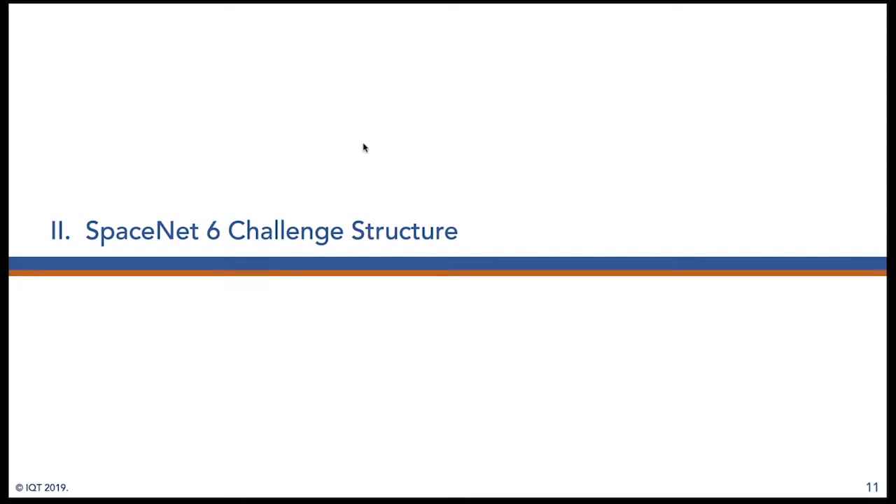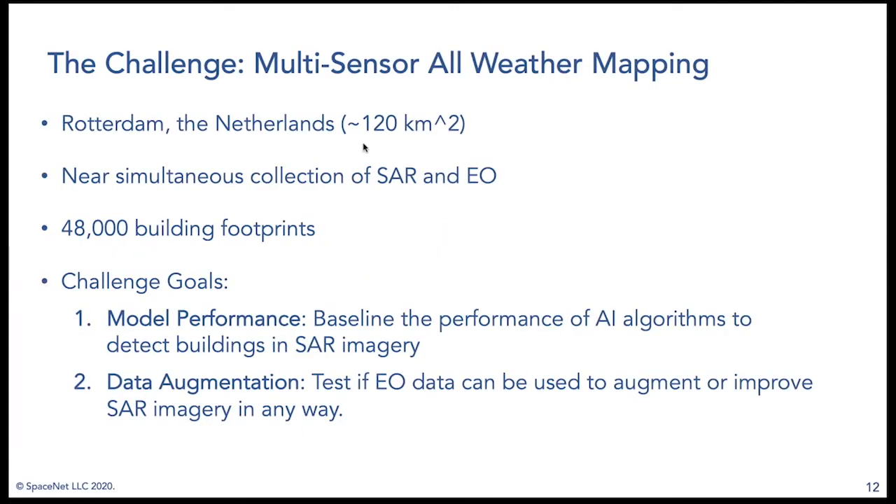All right, thanks, Daniel. I'm going to be talking a little bit more here about the challenge structure. So our challenge here is a multi-sensor all-weather mapping one. And why do we call it multi-sensor all-weather mapping? Really, that goes to the SAR, or Synthetic Aperture Radar component of the data set.